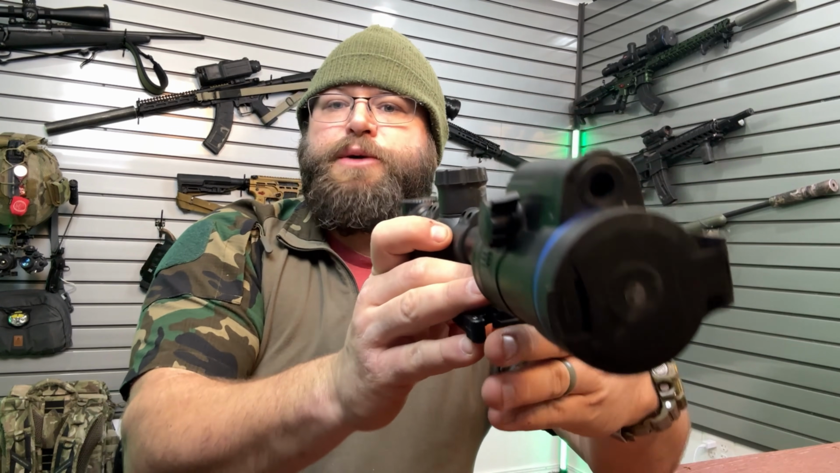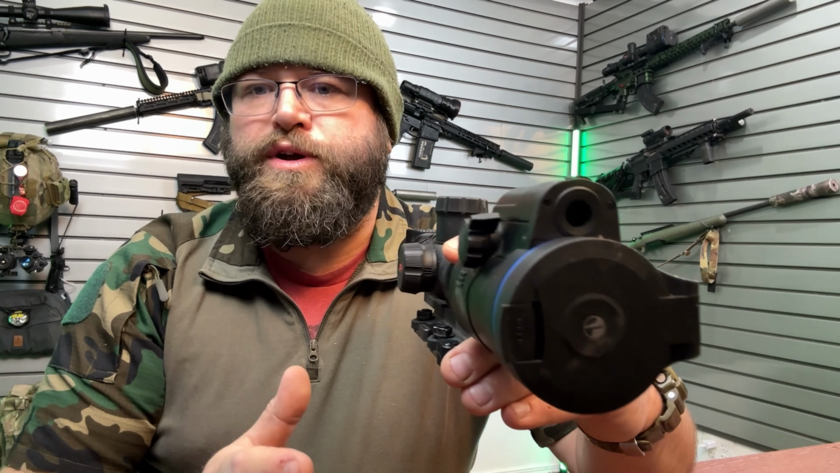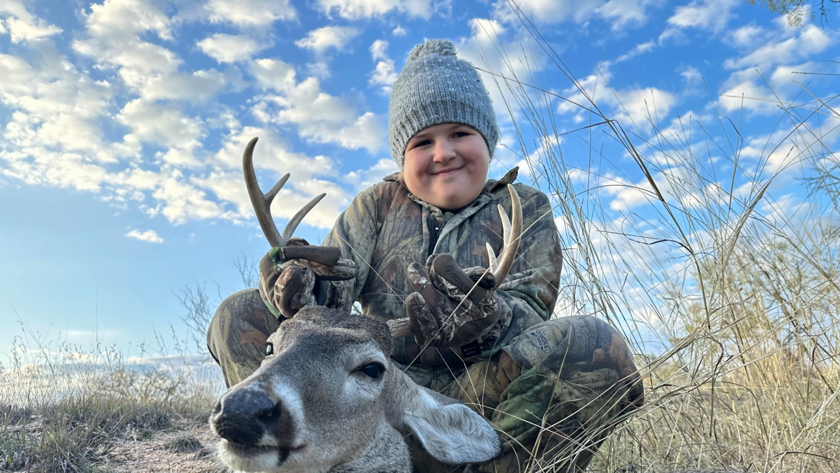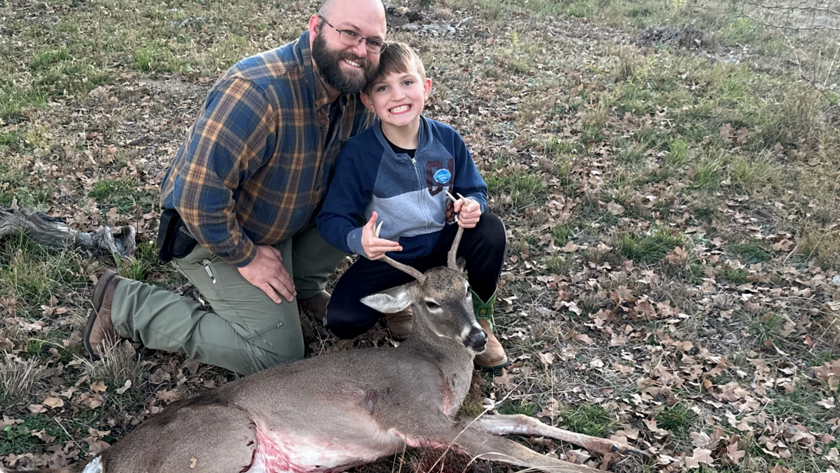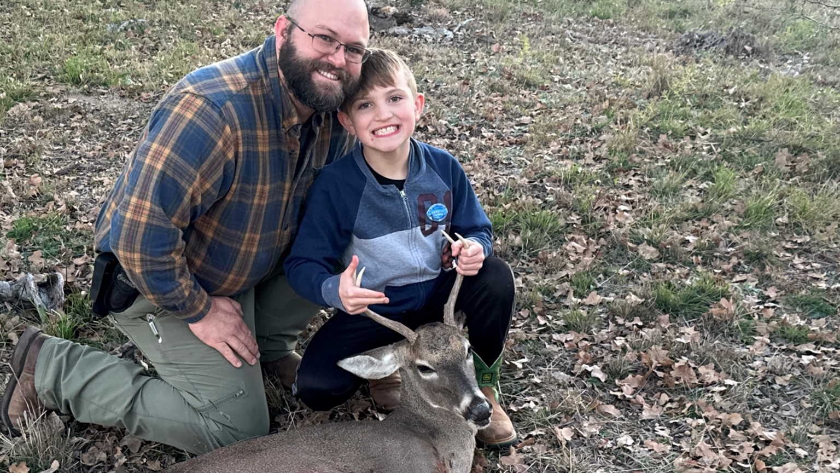Okay, guys, let's jump right into this 4K sensor. I would be a little amiss to not bring up the fact that I love digital daytime scopes. I have shown my oldest child getting her first deer with a digital daytime scope. My son, I need to make this video. He got his very first deer this year with a digital daytime scope, but those have a lot larger lens.